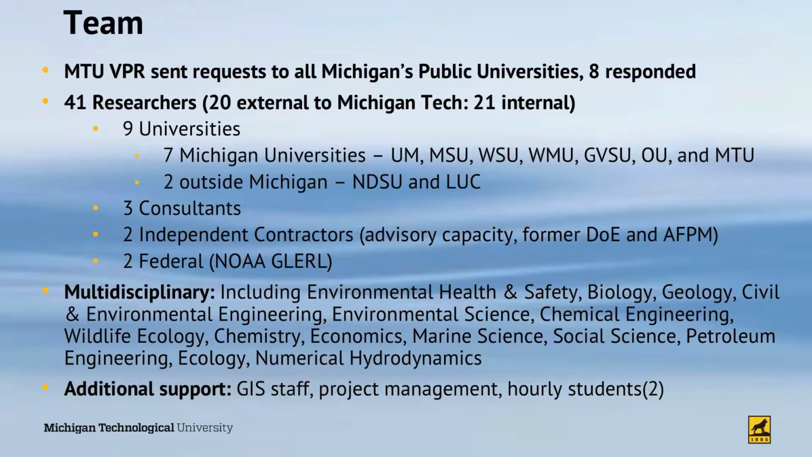They were from 9 universities, 7 of which were Michigan universities: University of Michigan, Michigan State, Wayne State, Western Michigan, Grand Valley State University, Oakland University, and Michigan Tech. And 2 outside universities, North Dakota State University and Loyola University of Chicago.